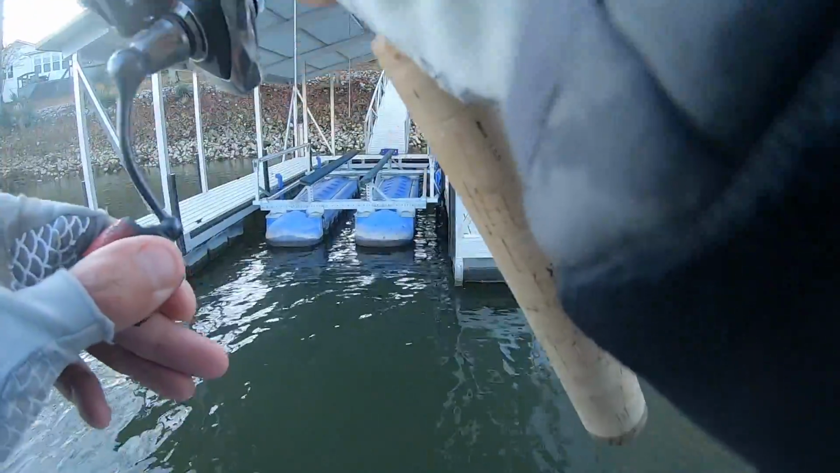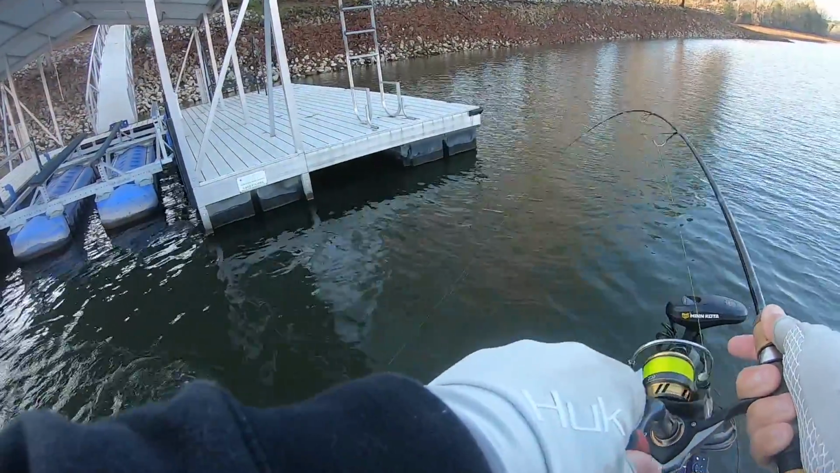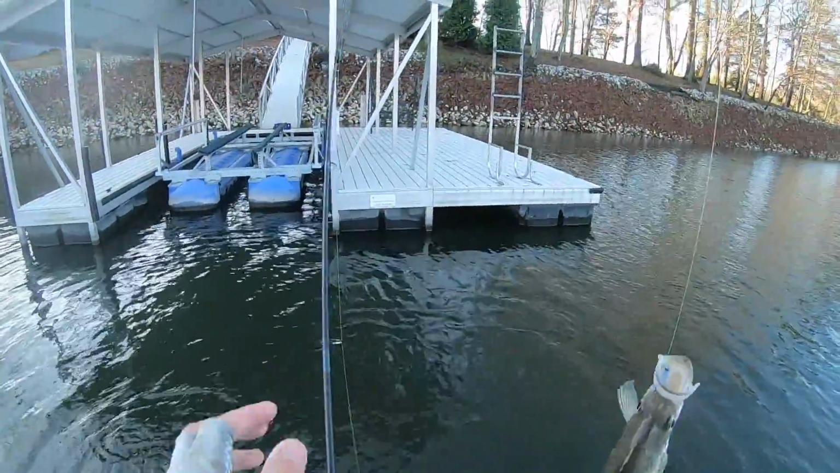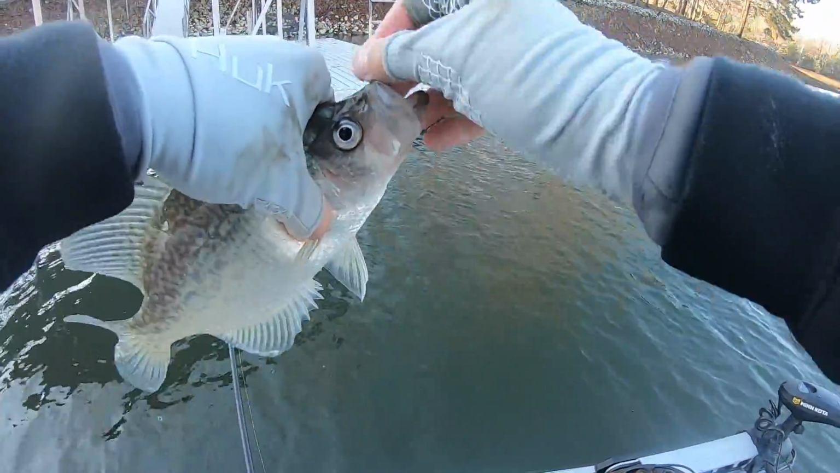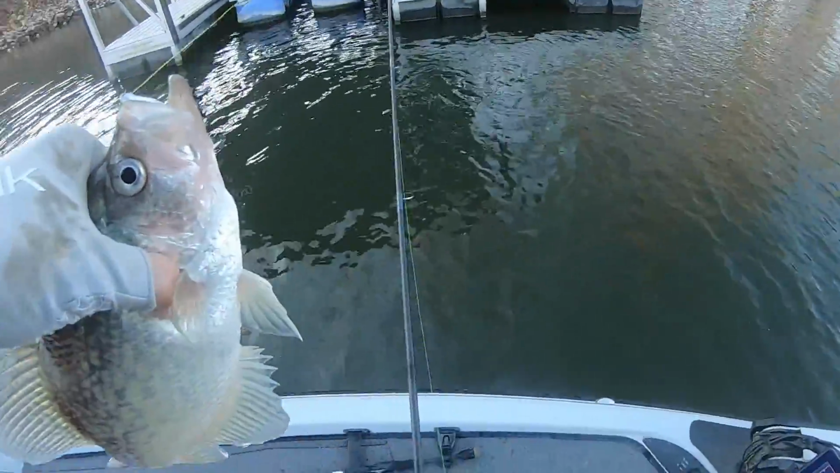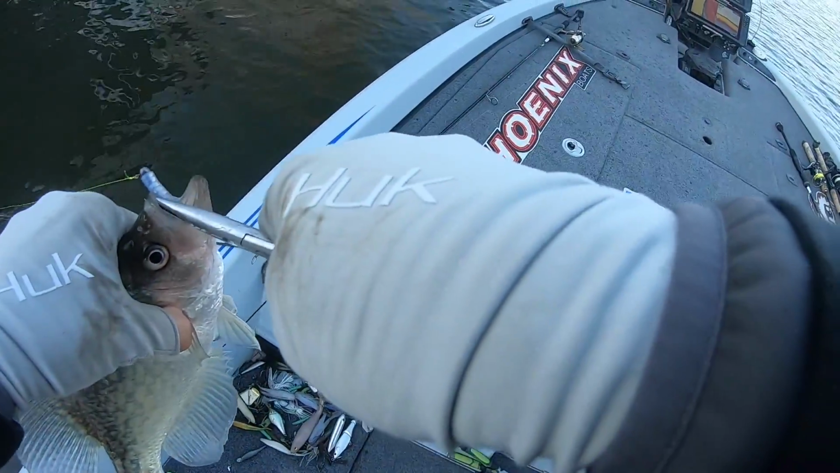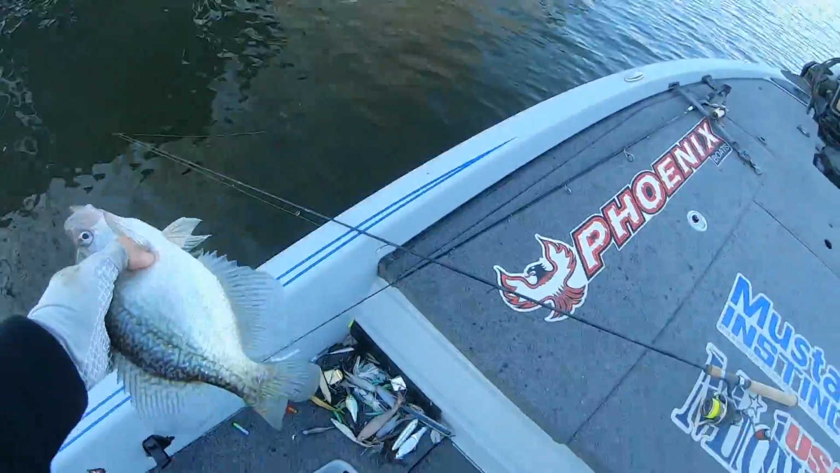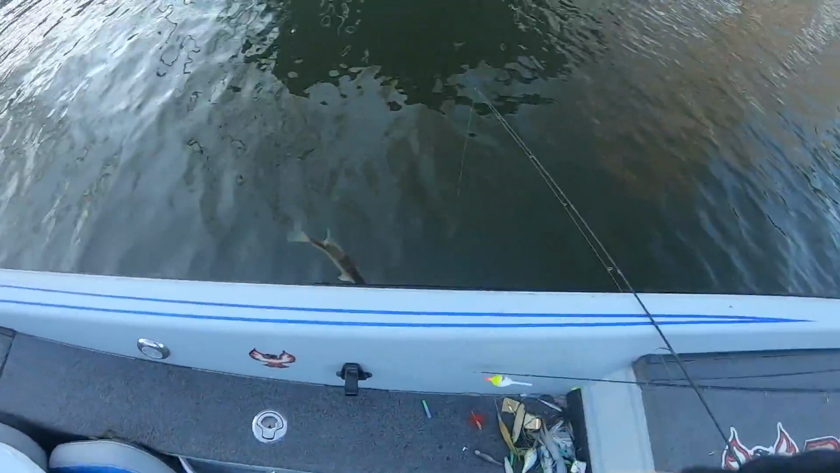There he is. Golly, that thumped the fire out of it. Thump. Another really nice fish. I'm not keeping any today. I've got plenty in the freezer, but if I was, be some good ones to keep, that's for sure. Boy, that little jig head is sticking around me. Pretty one. Probably 11 and a half incher.